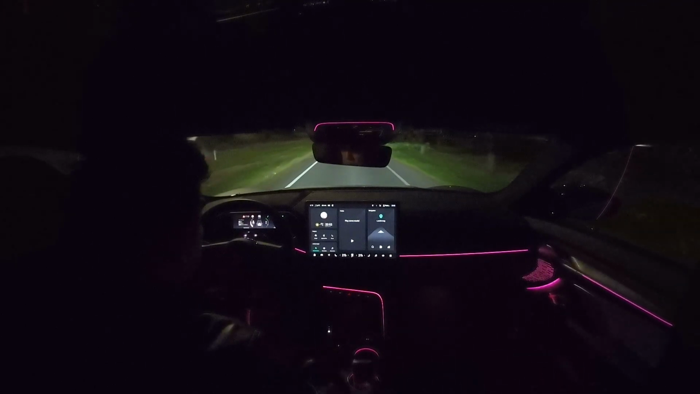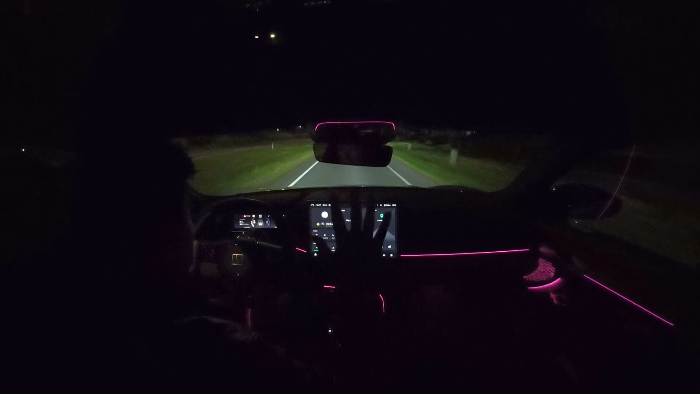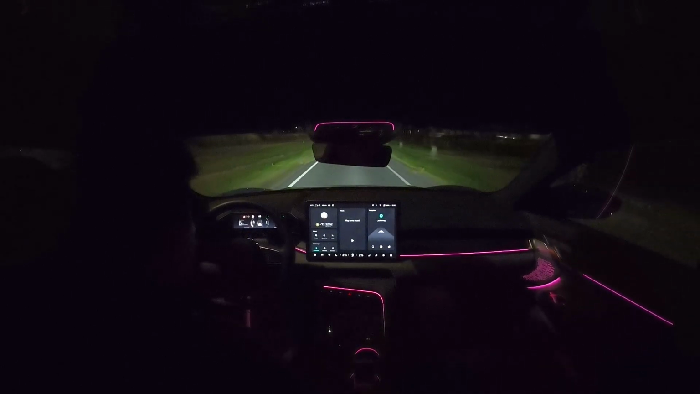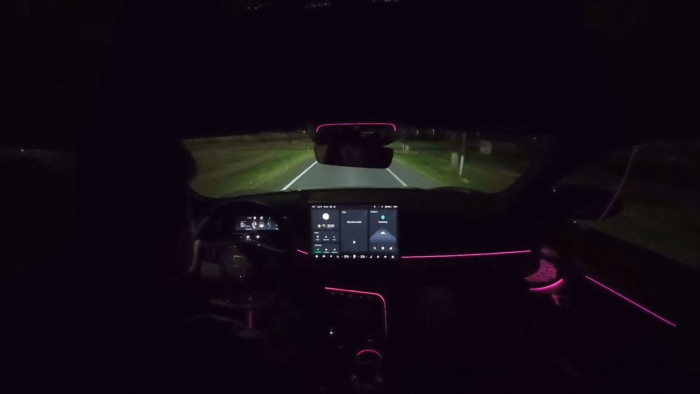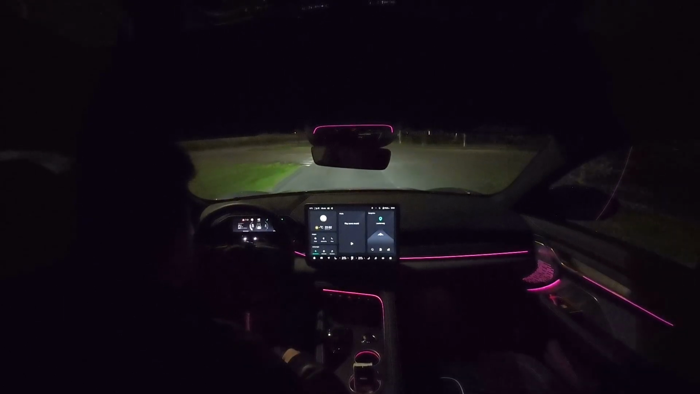But yeah, we're filming it right now in the middle on the roof. So the roof has like a glass roof, so you can attach a camera to it.